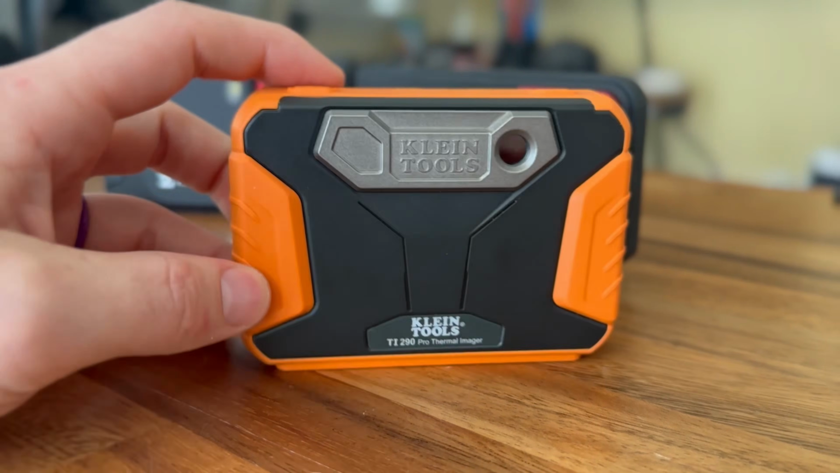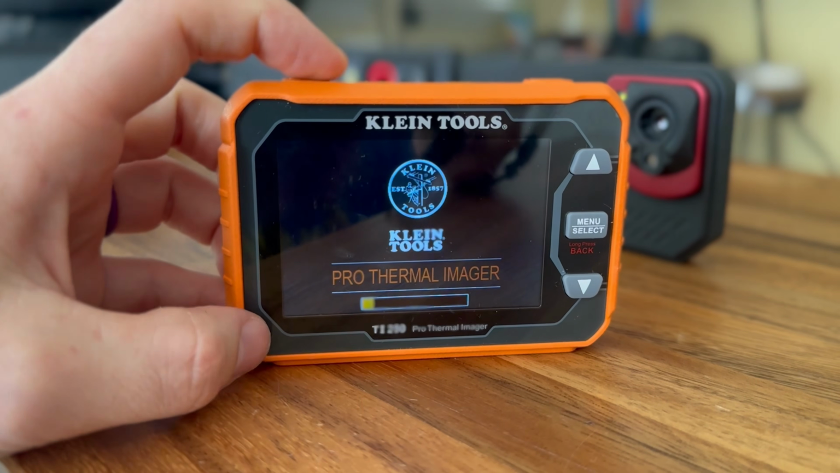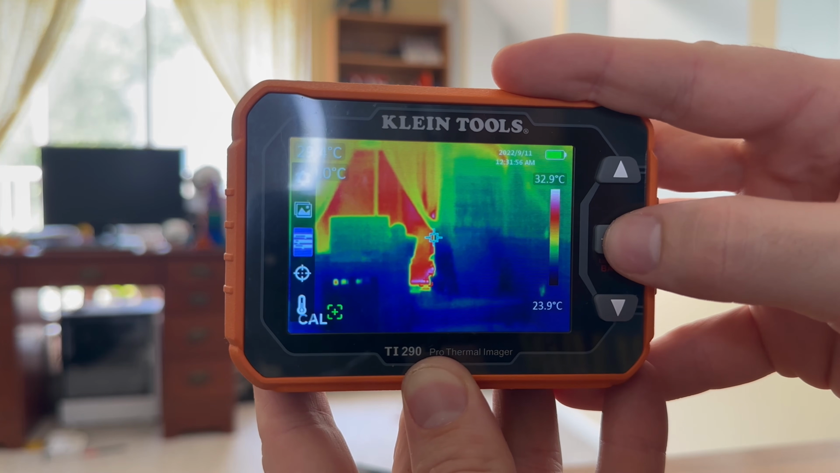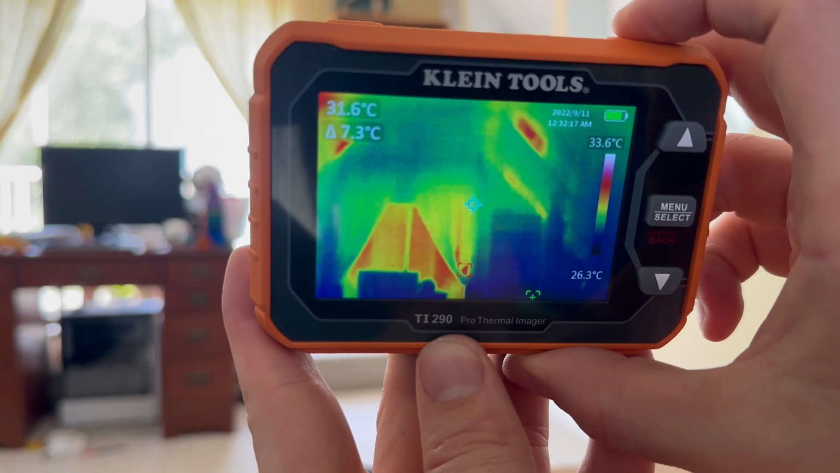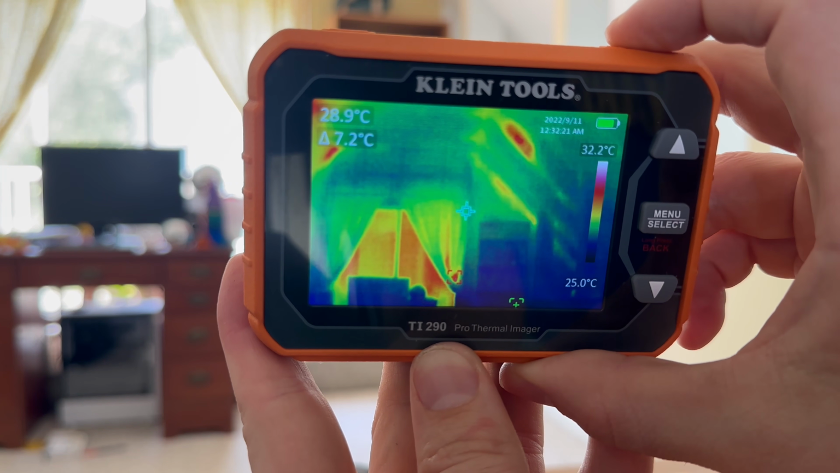But moving on, with the cameras that we've tested, what are my final thoughts? The Klein, it is the worst of all of them. It is also the cheapest of all of them at $500. The fact that there's no editing software is a non-starter for me. If you don't need that, then you should probably go with something that's even cheaper from Klein, something that doesn't have that resolution. It's not a product for me.